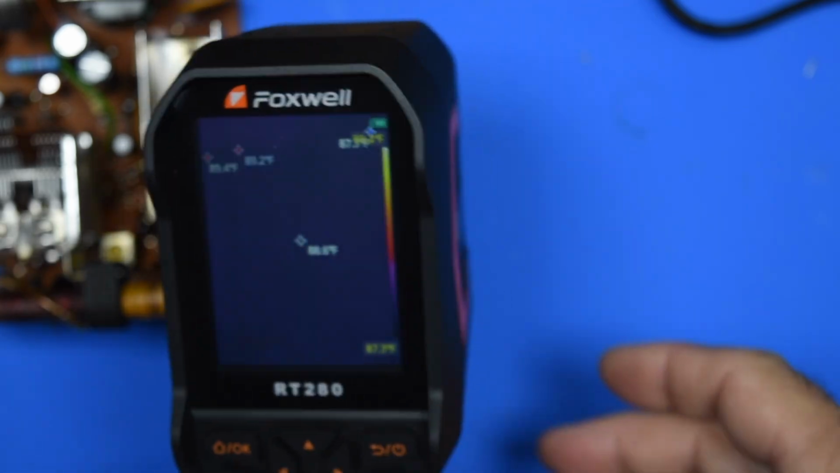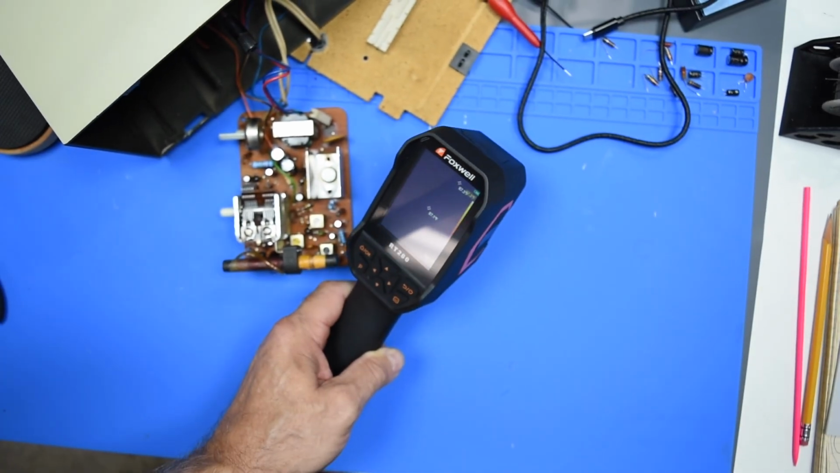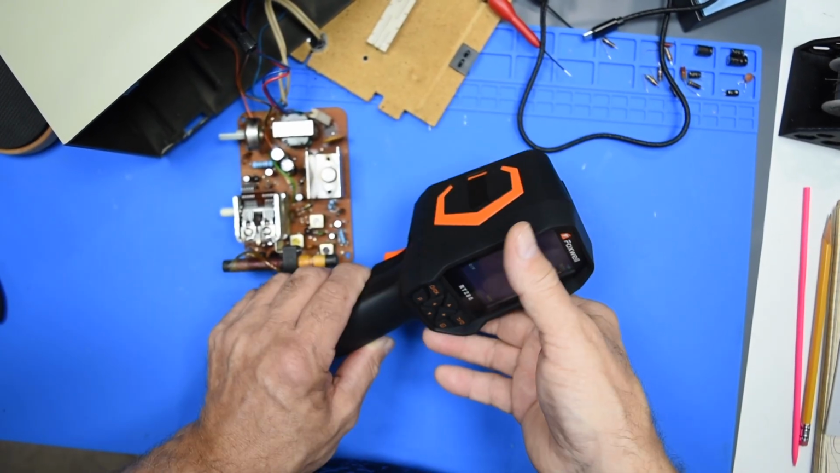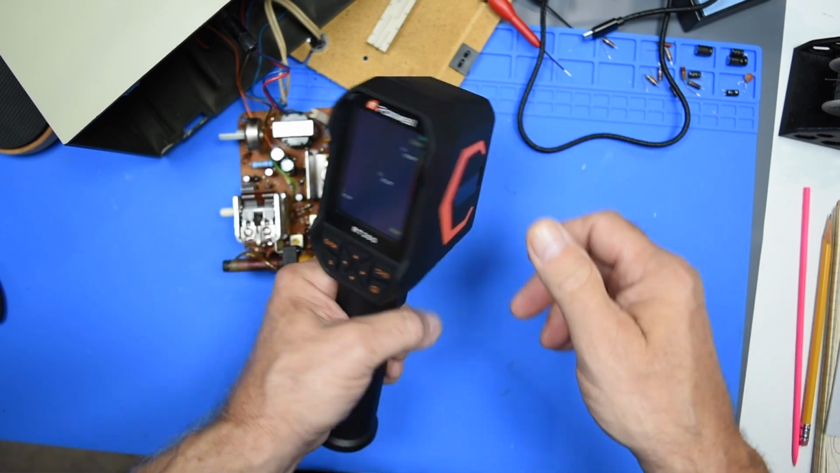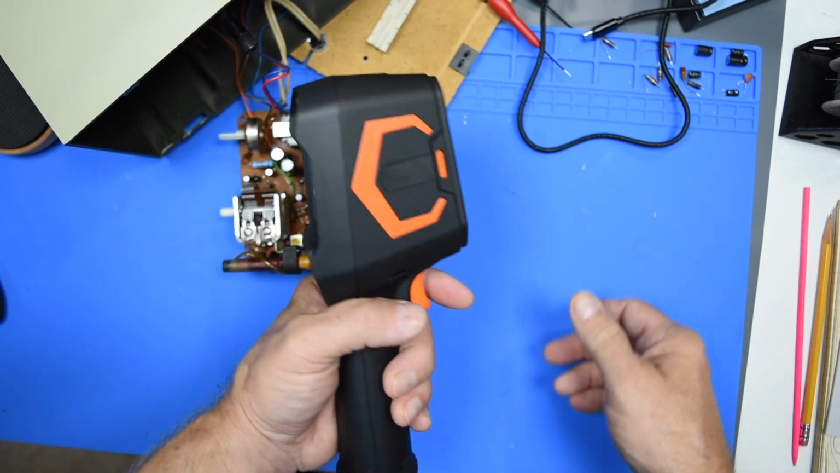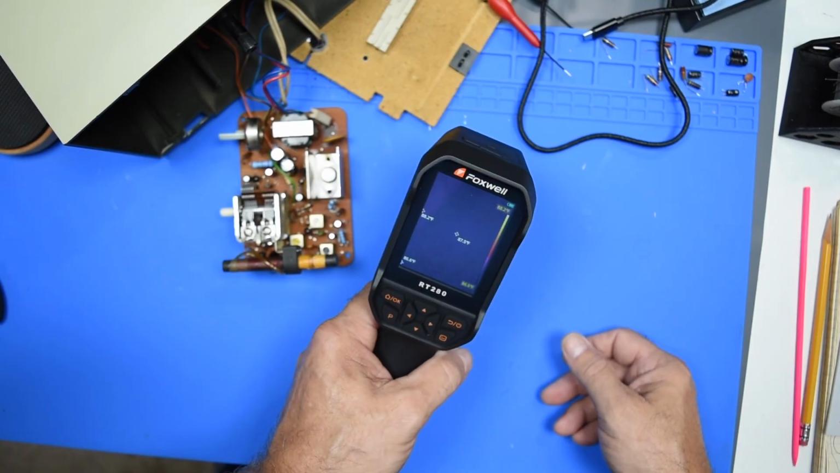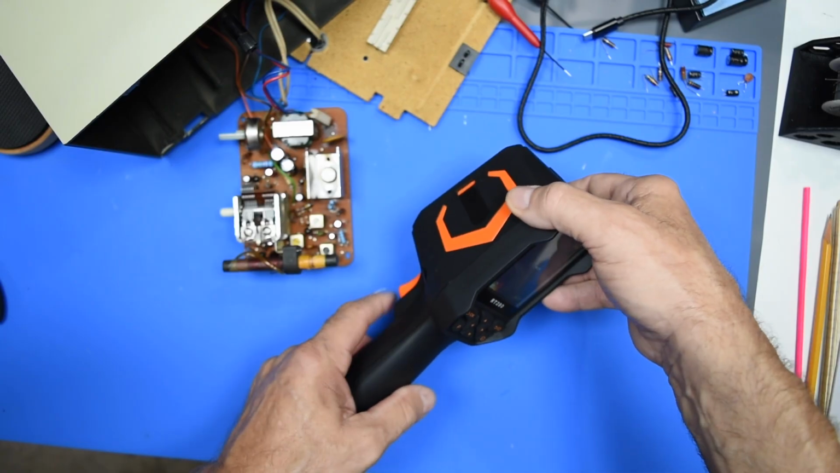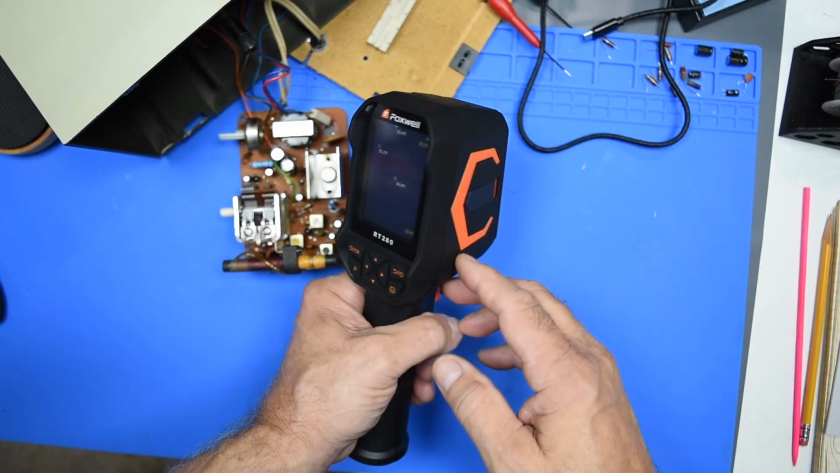There's a little short review. So far, pretty cool. I want to say it's a little big, but it really isn't. It's comfortable. Can't say enough about the still photos and the videos. I'll have to maybe do an update later on this when I actually figure out how to retrieve the images.